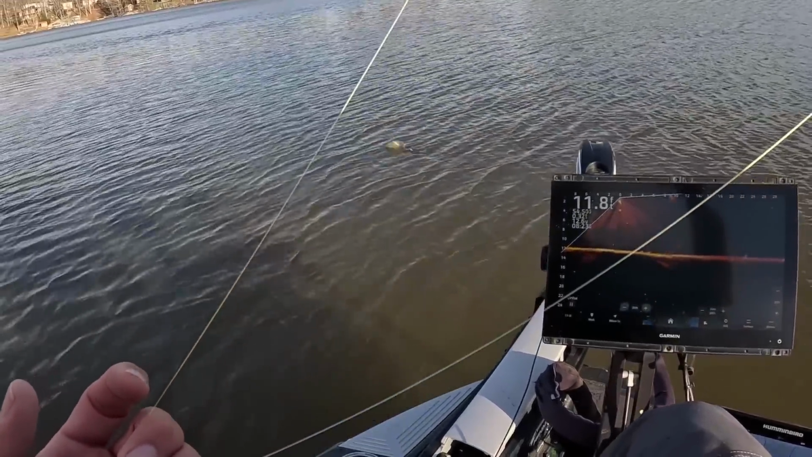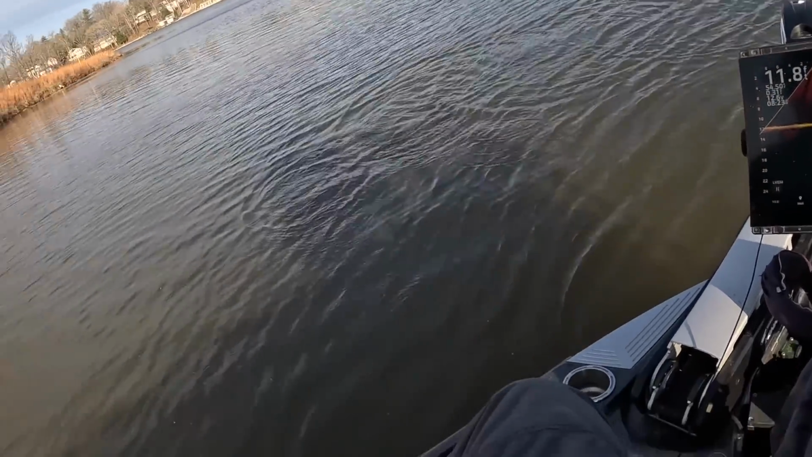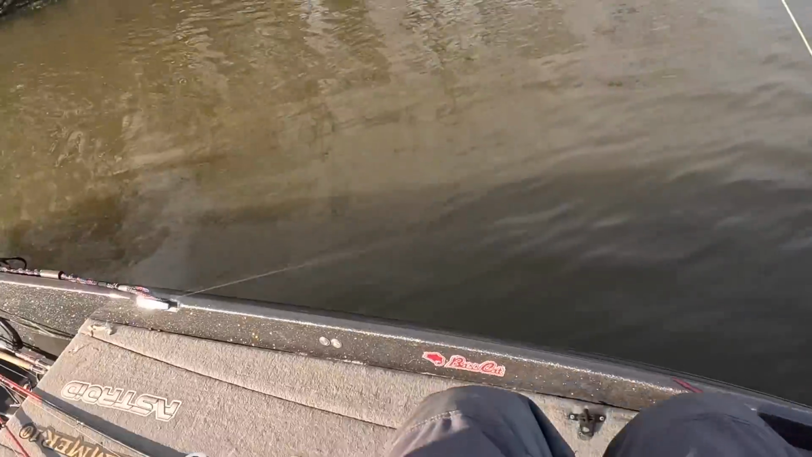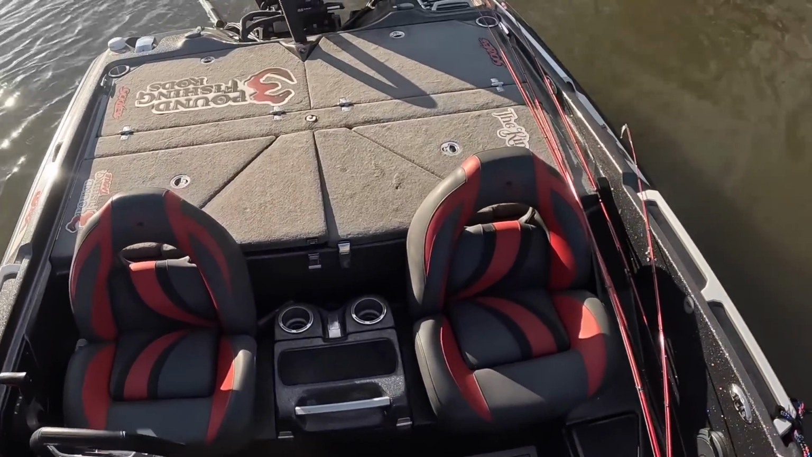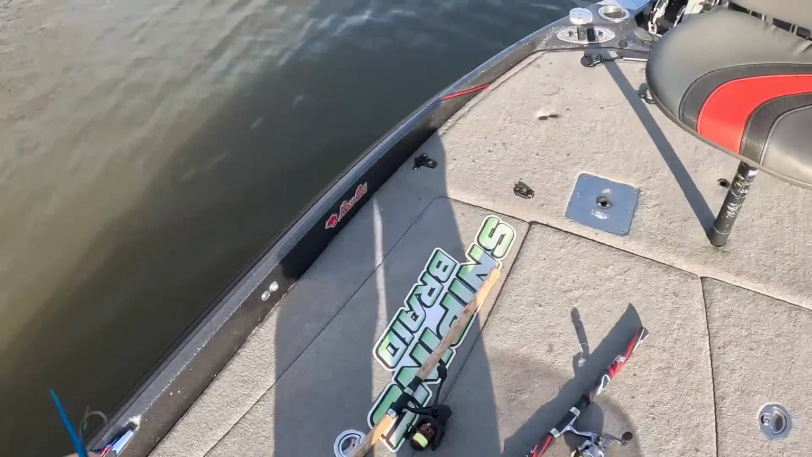Bam. We're gonna keep that guy. If we clean fish, we're gonna clean him. Oh, there's another one. Oh boy. Guys, I like the smaller fish to eat. I ain't gonna lie. I think they taste better. That's just me though.